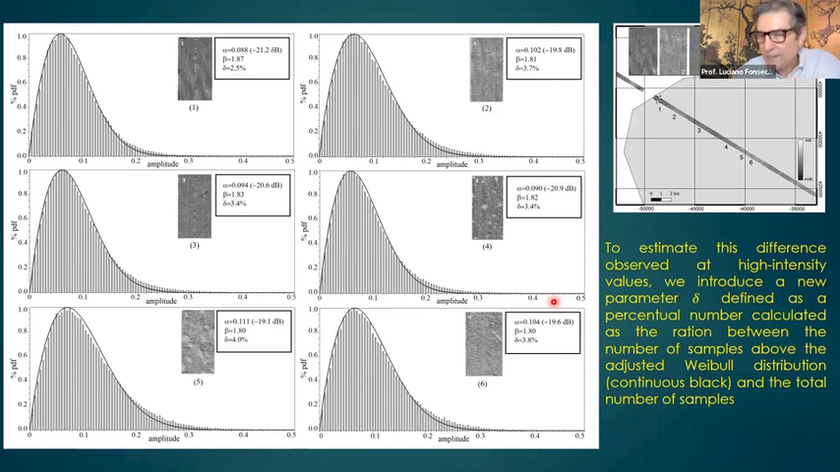So the substrate apparently is very similar. But if you look at the beta parameter, it changes. It is very low: 1.87, 1.81, 1.83, 1.82, 1.80. So this beta parameter is probably related to the density and distribution of rhodolites. In this case, the point scatterers are the rhodolites.